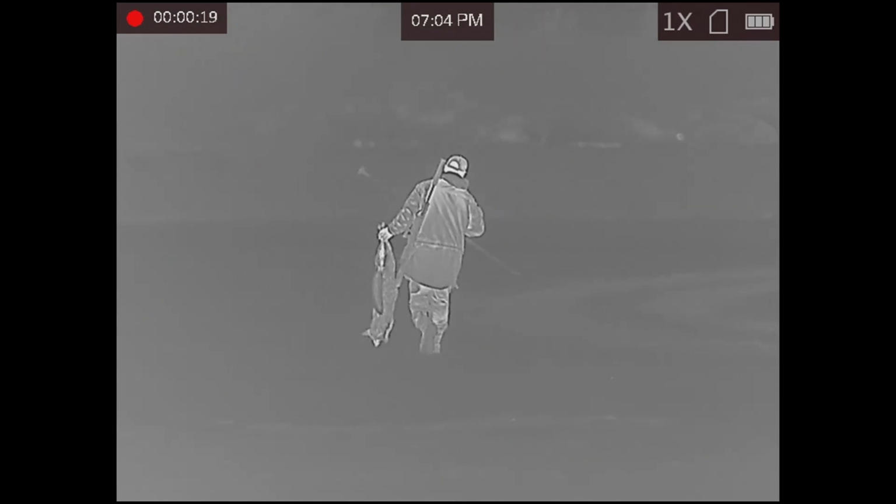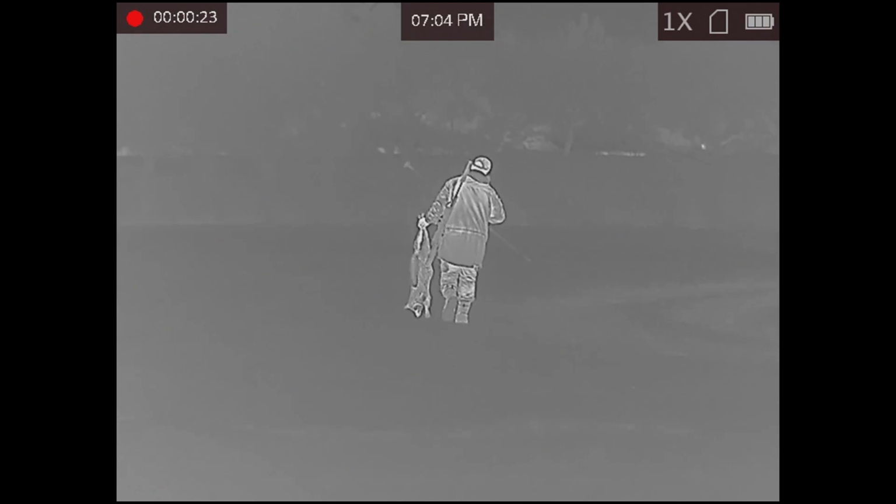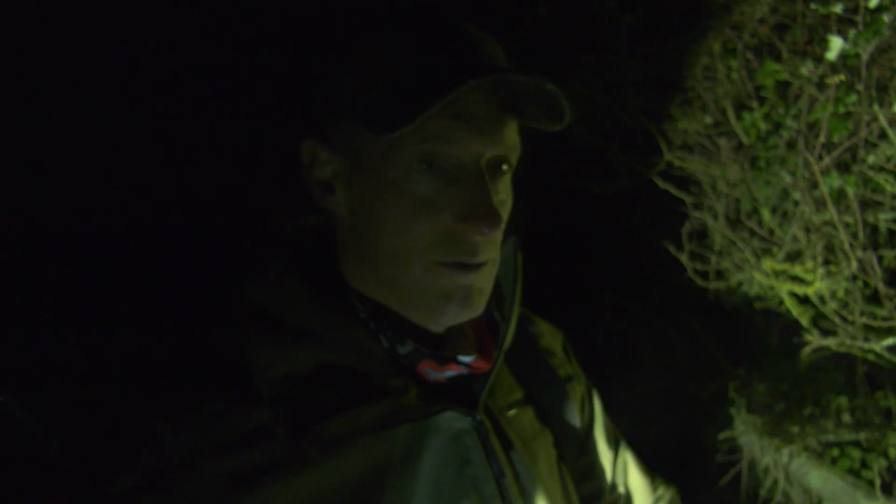Perfect. I'm using the 55 grain, but gone for a real light bullet because basically it fragments easily. Touch a bit of ground, touch a bit of cover, it'll blow up, and yeah, hot and fast.